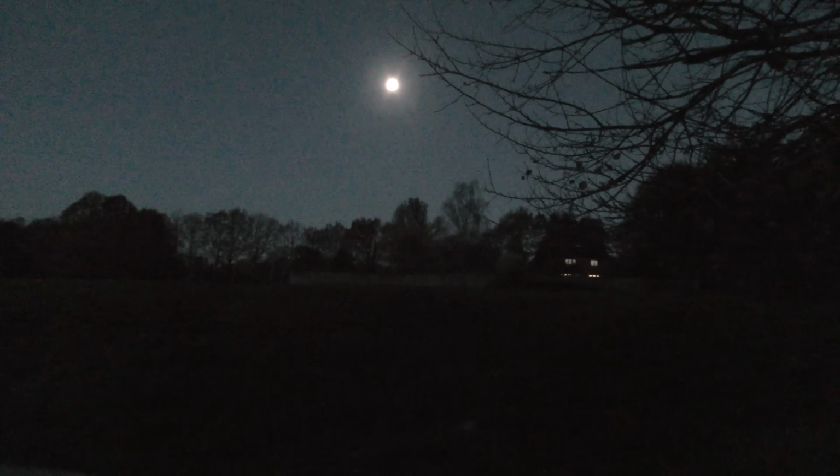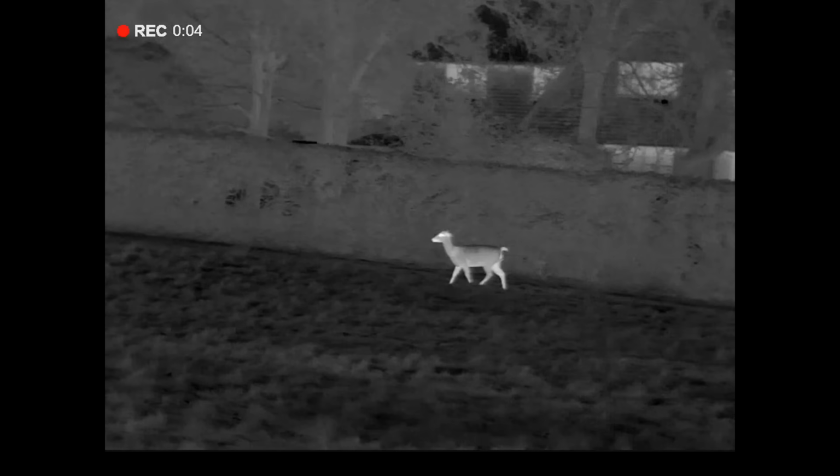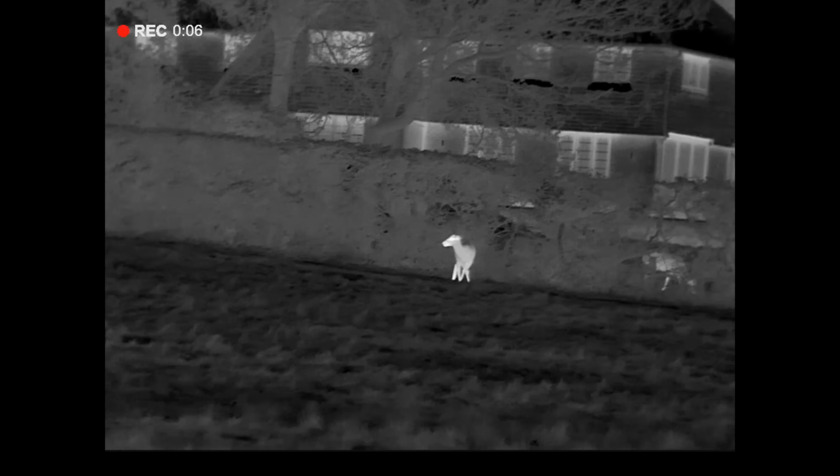I've just come down the track to the farm, and the owner's house is just on the left, and there was already 5 or 6 deer out in his garden and sort of out on the field next to it. So that's a good sign that there's a few about.